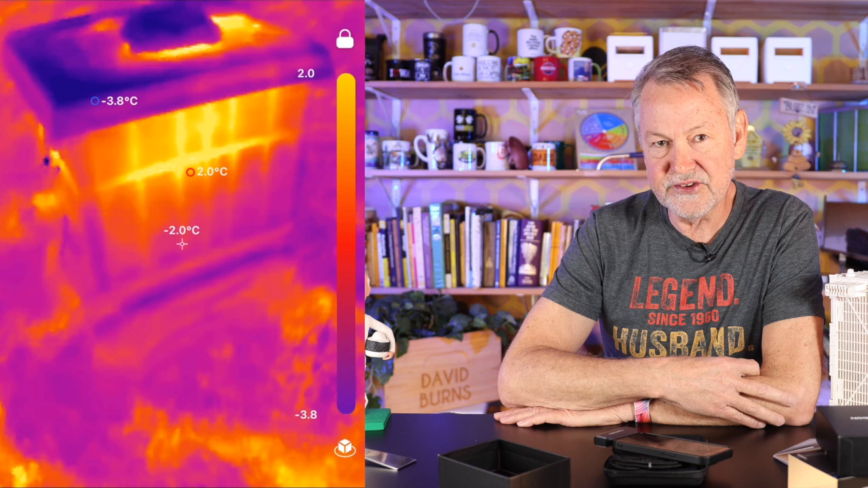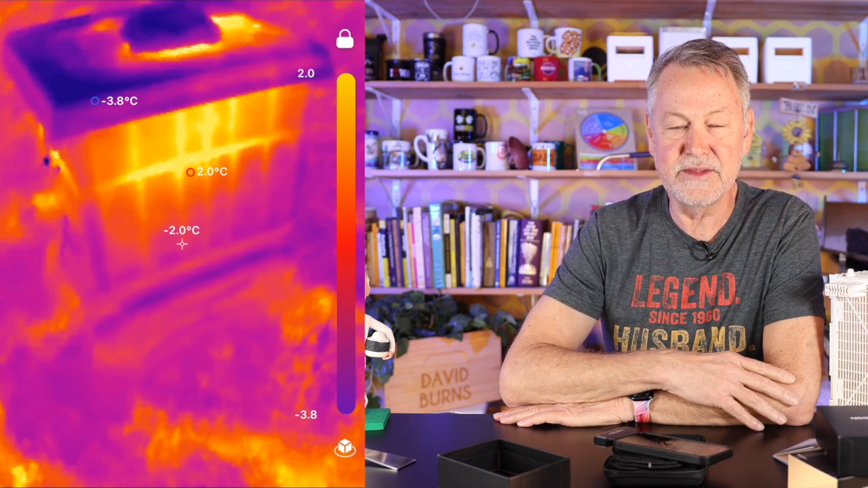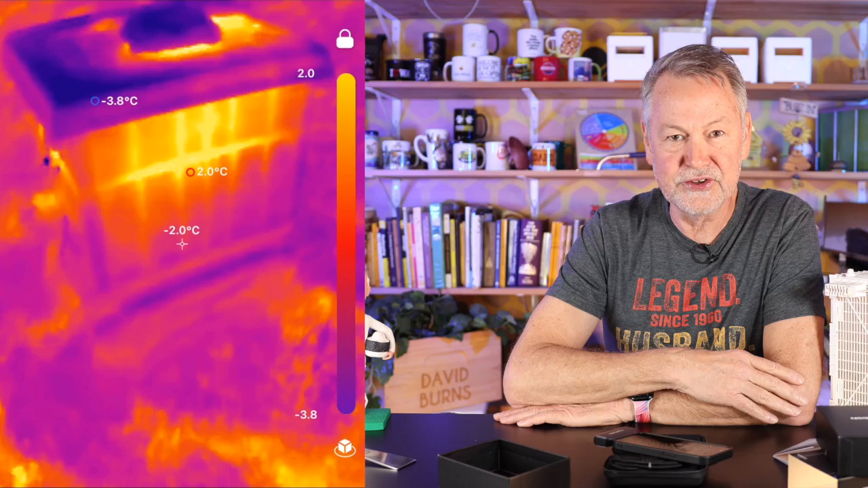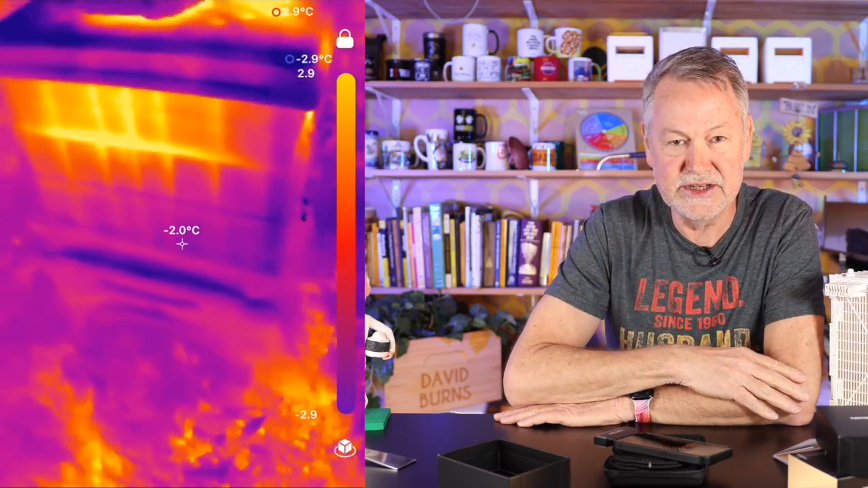But what's interesting is, look at the side. You can see these little ribs. I don't know what that means, and the manufacturer of this hive probably does, but there's some kind of a rib pattern there that is cooler than the heat around it. I thought that was just interesting to observe.